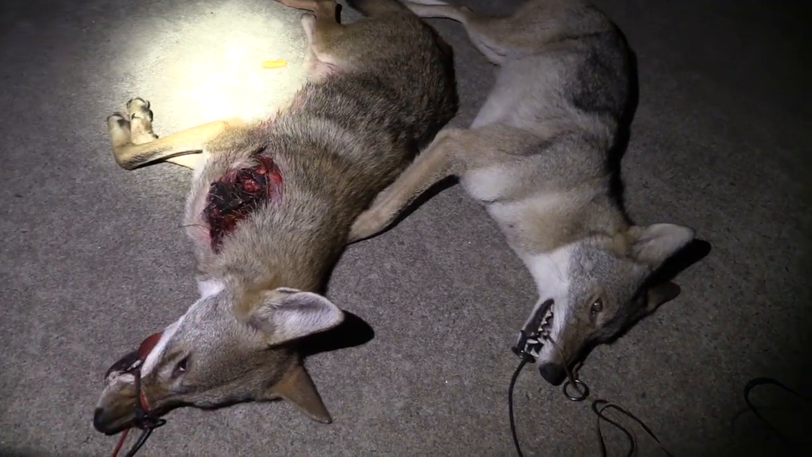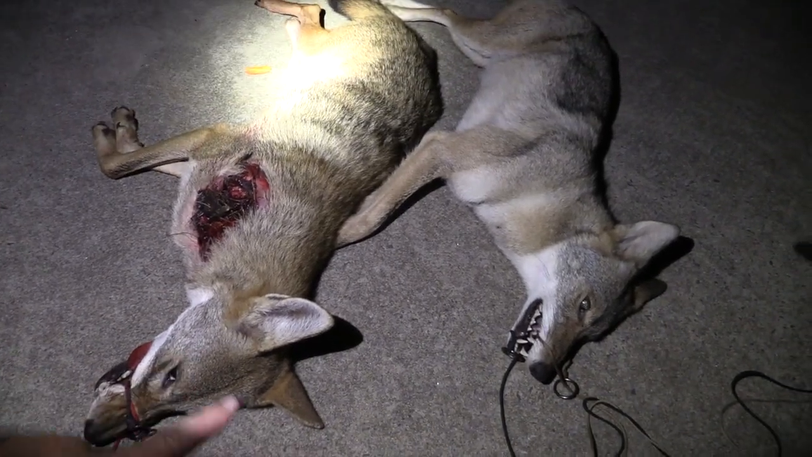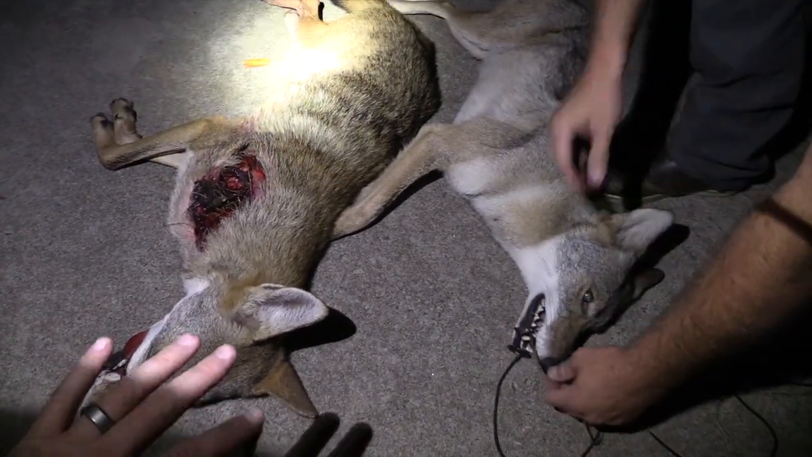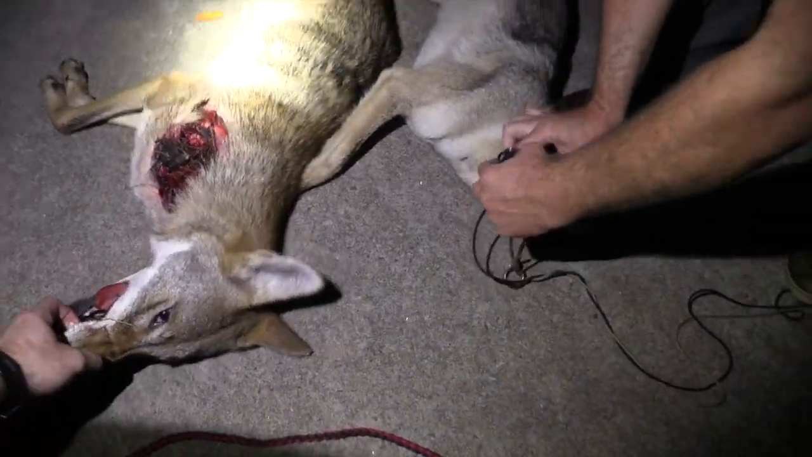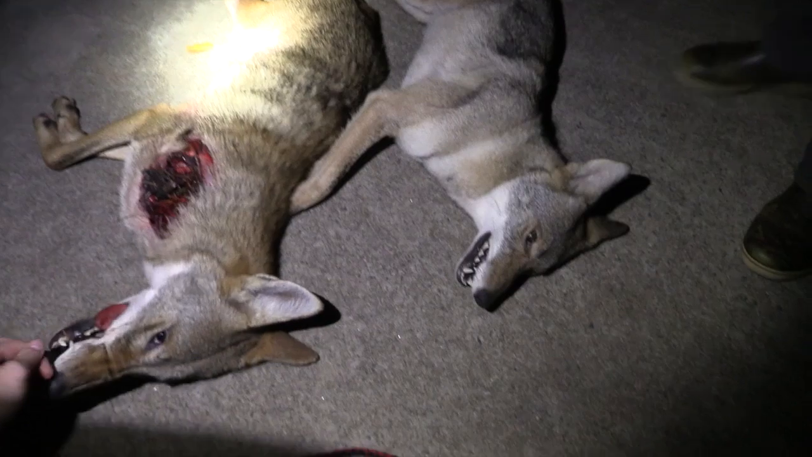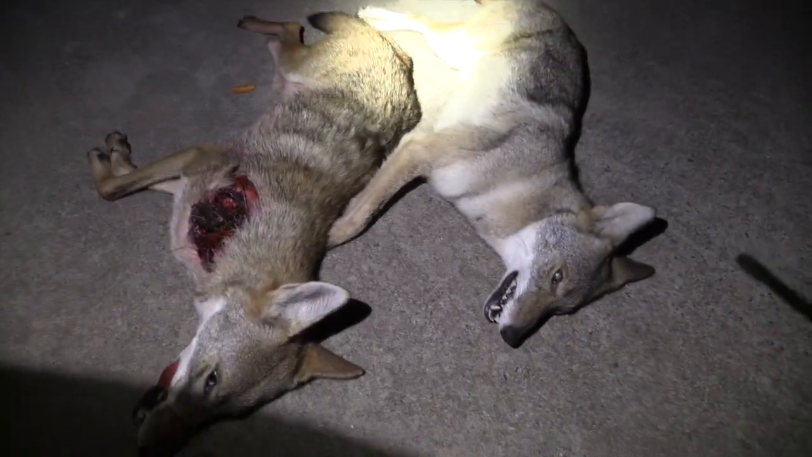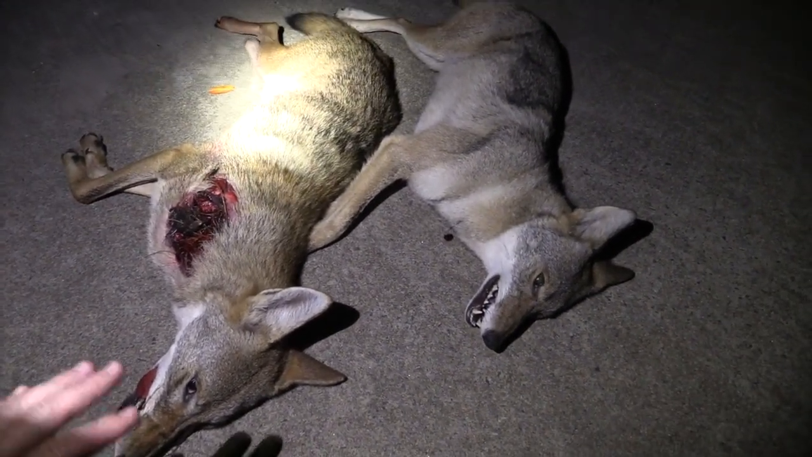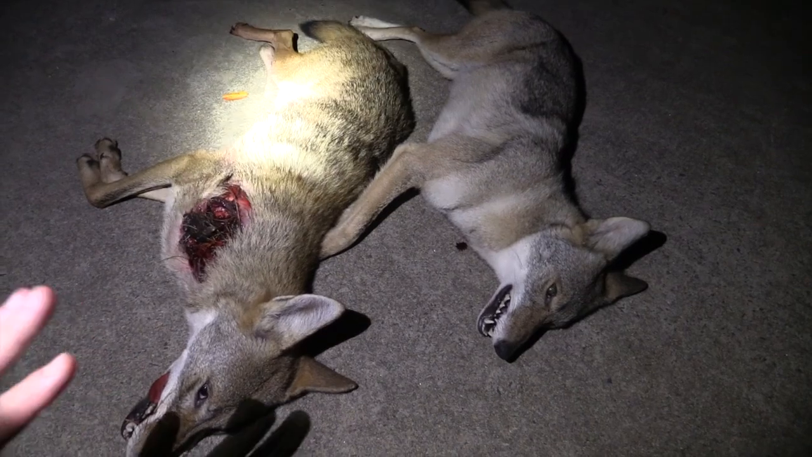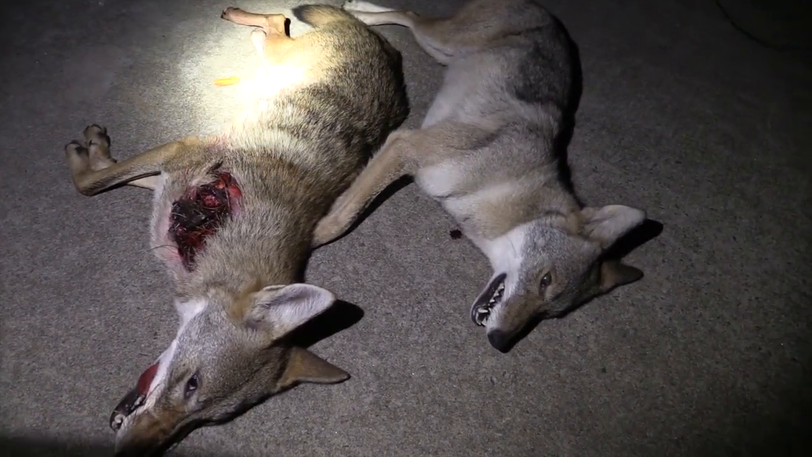These animals serve a place on the food chain and in the ecosystem, but too many of them in a given area is bad for that same ecosystem. And doing this right here is a huge part of giving back to the wildlife in the area, and doing our part in conservation to make sure that we have deer and turkeys and birds and everything else for generations to come.